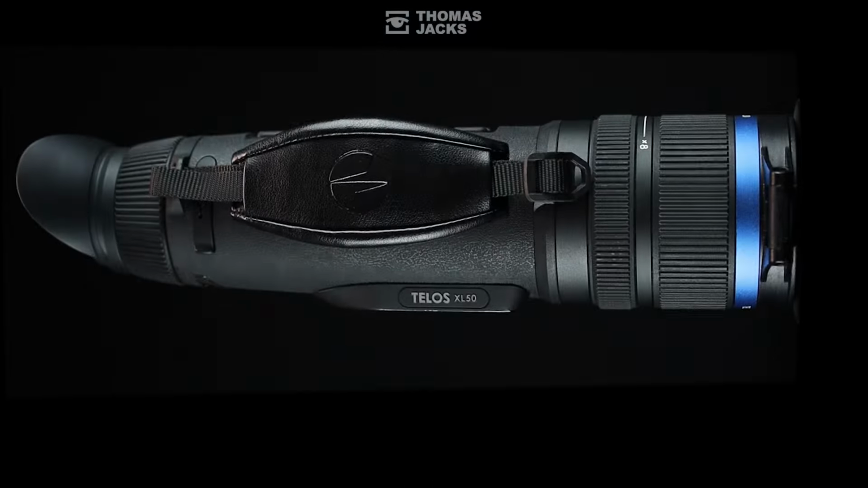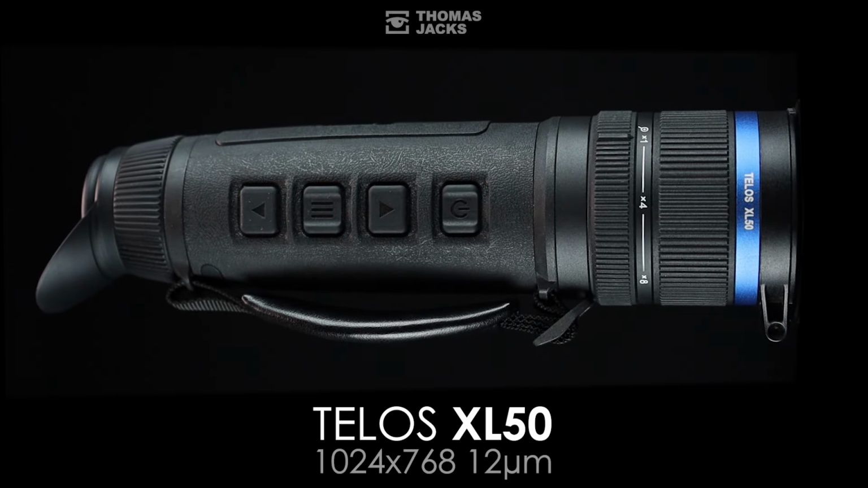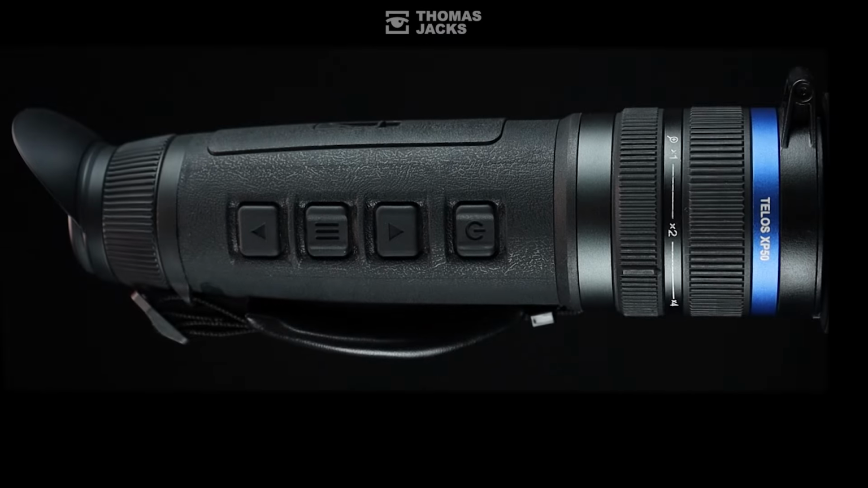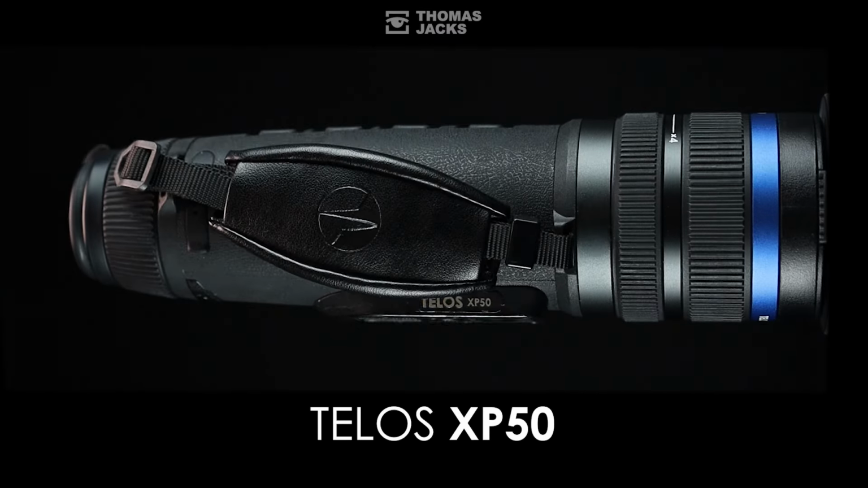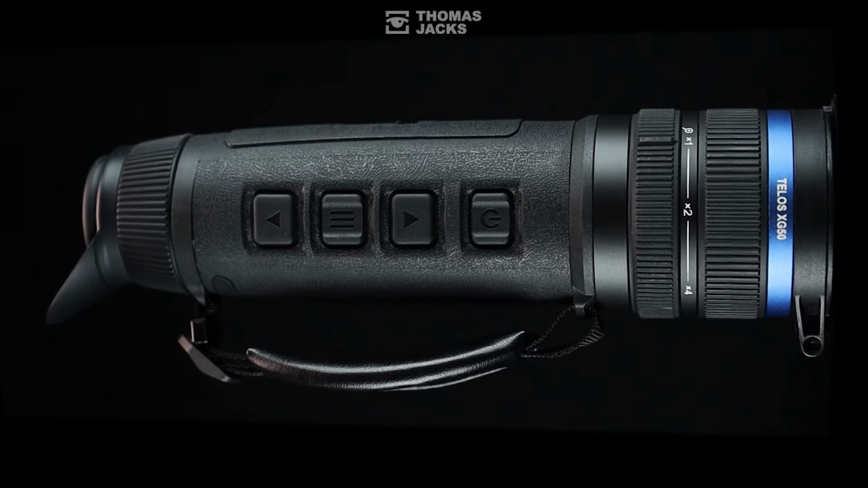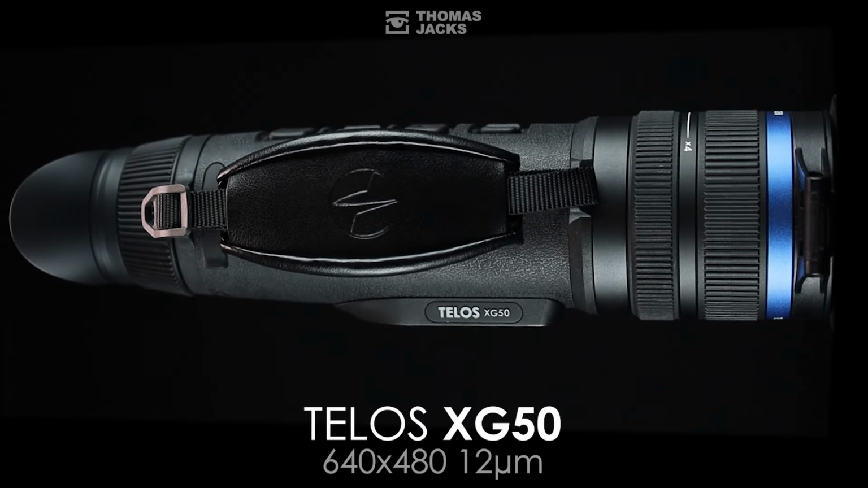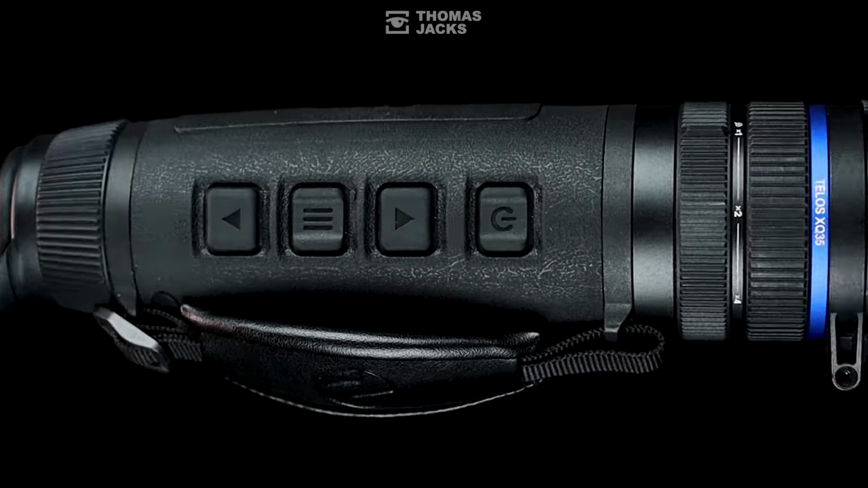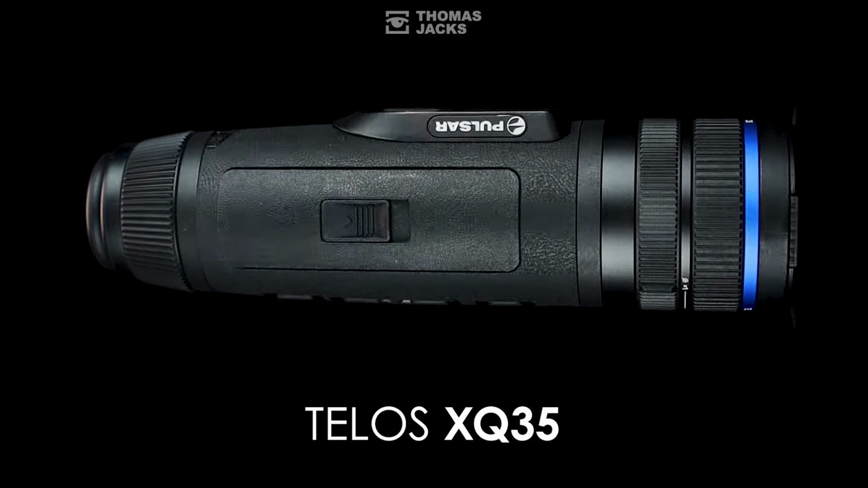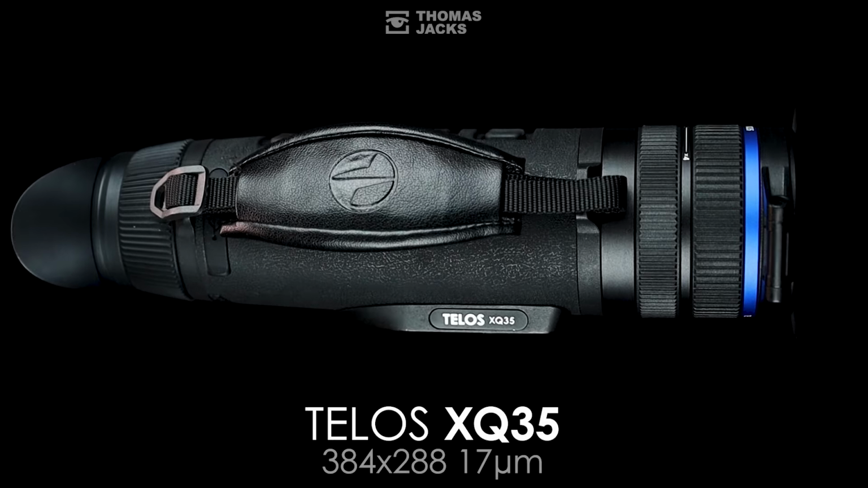There are 4 models in the Telos range, with and without laser rangefinders, each with different sensors with different capabilities. Top of the range is the Telos XL50, with a 1024 by 768 12 micron sensor. The sub 18 millikelvin XP50 with a 640 by 480 17 micron sensor. The big base mag XG50 with its 640 by 480 12 micron sensor. And the XQ35 entry-level Telos with a 384 by 288 17 micron sensor. So let's see what they make of our test.